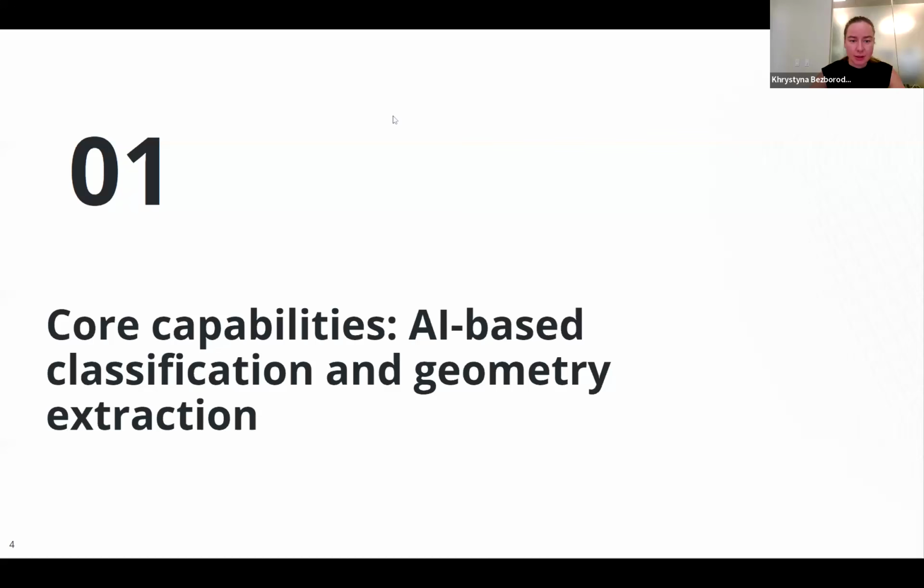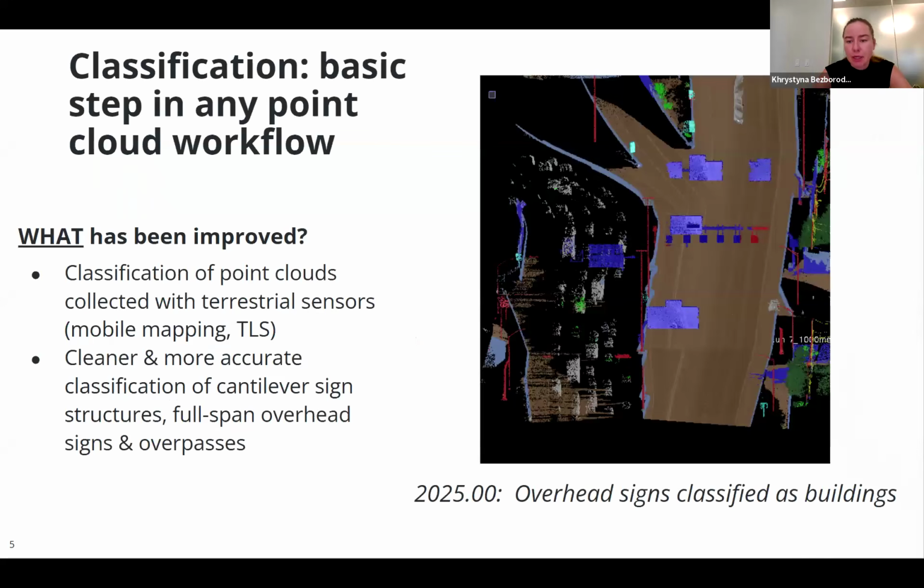Awesome. Thank you, Albert. And we're jumping right into it. We enhanced our core capabilities, AI-based classification and geometry extraction. What exactly? First of all, we improved our classification model for point clouds collected with terrestrial sensors, stationary scanner, mobile mapping systems. What exactly have we improved? We have cleaner and more accurate classification for sign structures, overhead signs, cantilever signs, and we have a much better classification for overpasses right now.